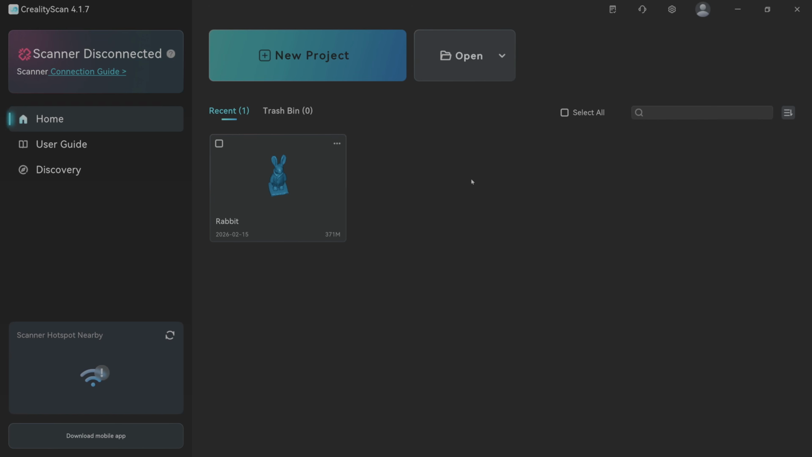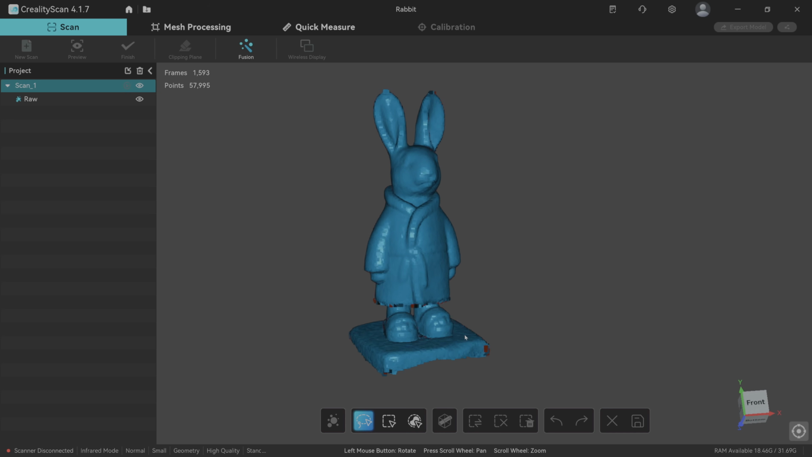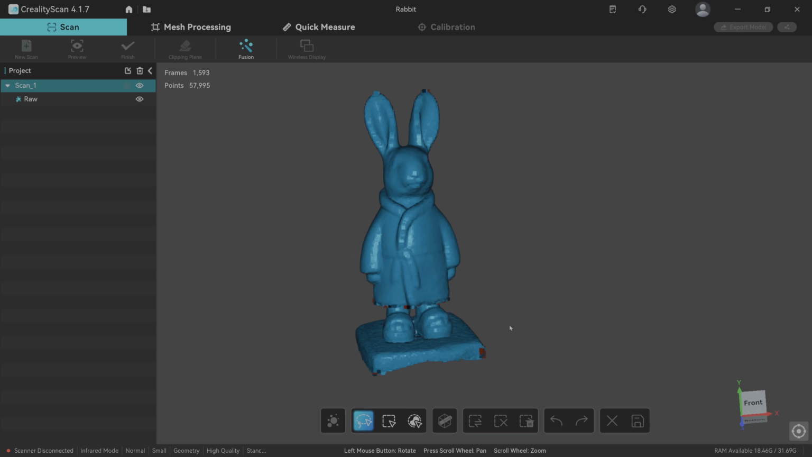So at the time of doing this tutorial, the software for Creality Scan is version 4.1.7. Okay, so here's the bear then in Creality Scan 4. This is only the raw data. Nothing's happened to this at the moment. We've just got raw data. It actually looks like a physical part.